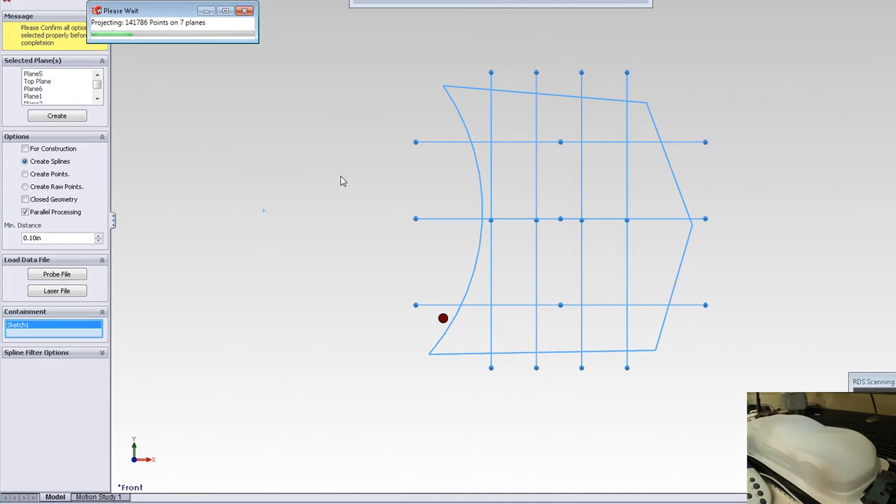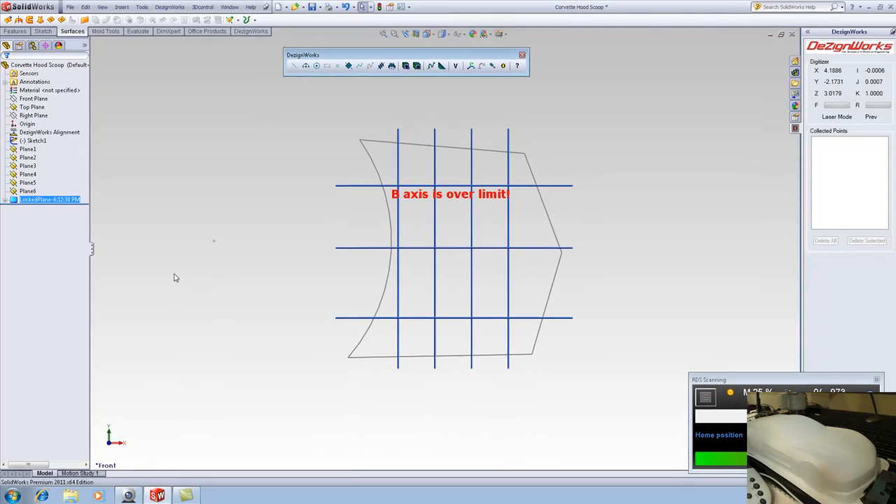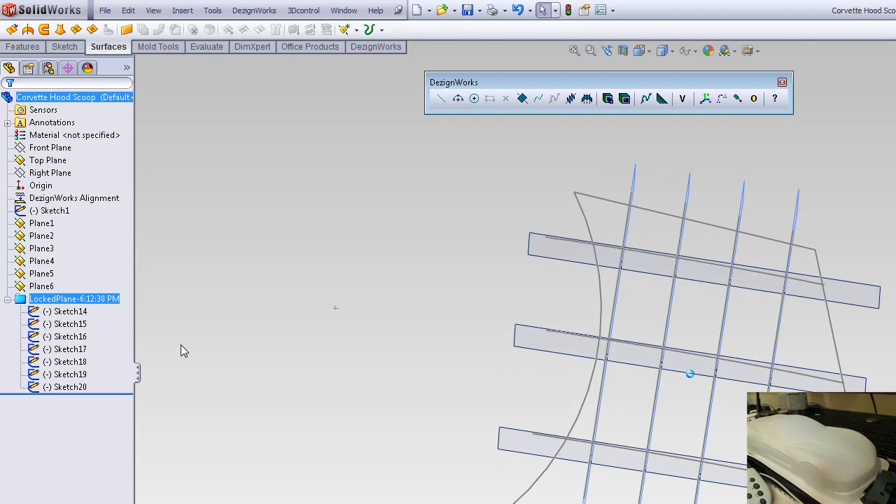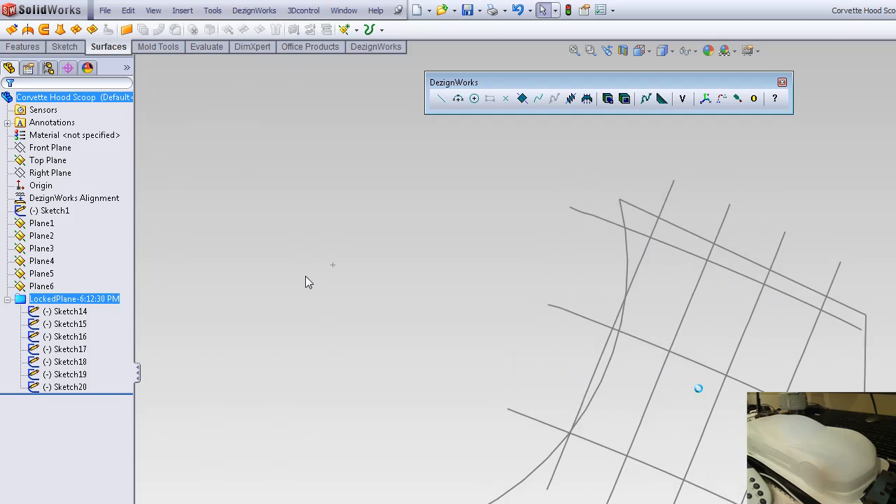Dezignworks gives you great feedback. It tells you how many points it created on all the planes. It's processing all the data. So notice the feature tree, a new folder's been added. We organize all the scans together. Let's go ahead and clear the planes. You'll see this nice data.